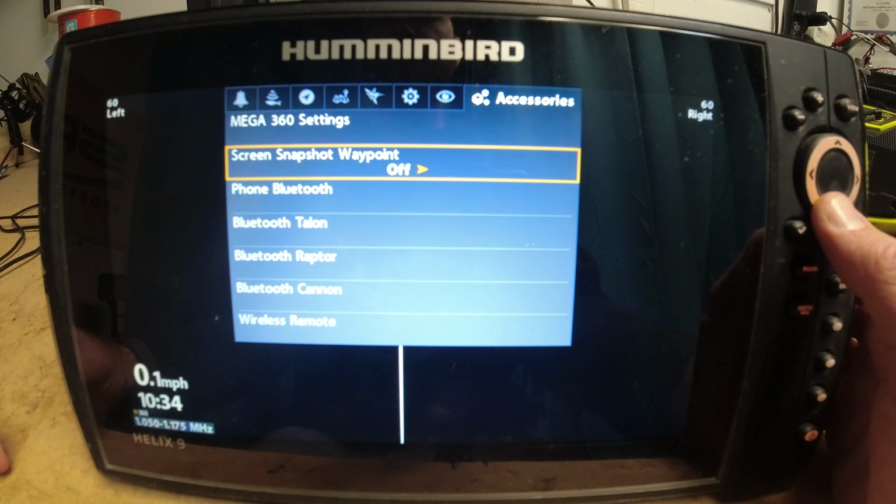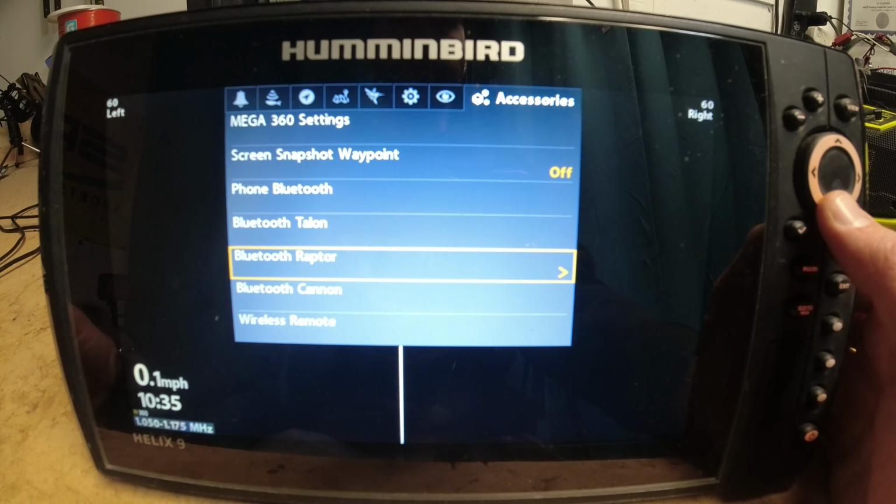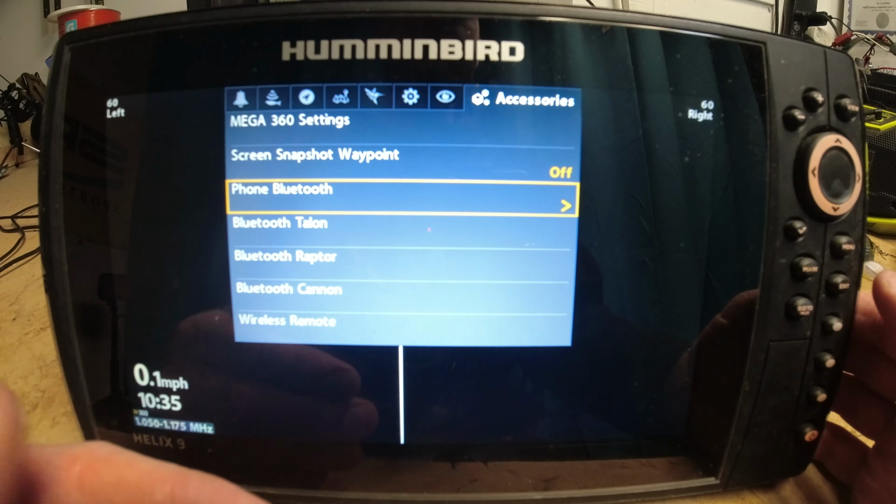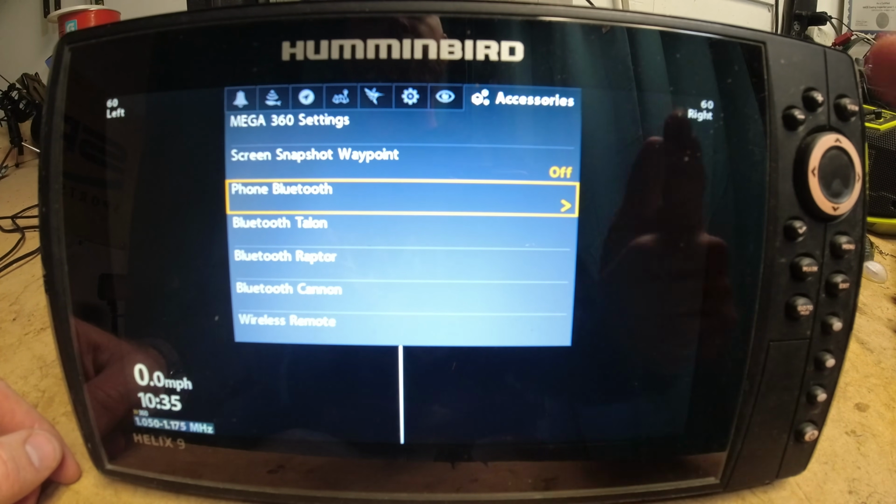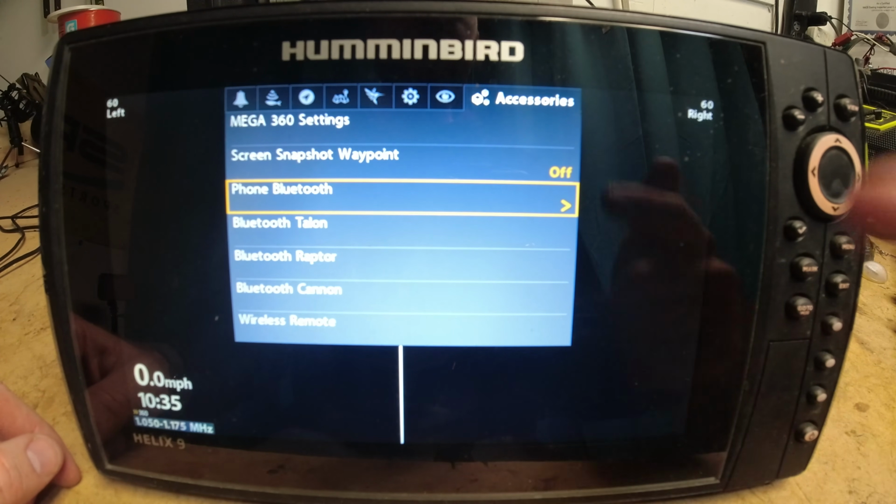Under accessories, you've also got Bluetooth settings. You can link with your Talons or your Raptors, or your wireless remote. So this is something that we also did go over in another video. You will have to use your Bluetooth in order to pair it with your phone and do a software update through the Humminbird Fish Smart app. So that is something that I will also post in the cards above, so you guys can check that video out if you haven't already.